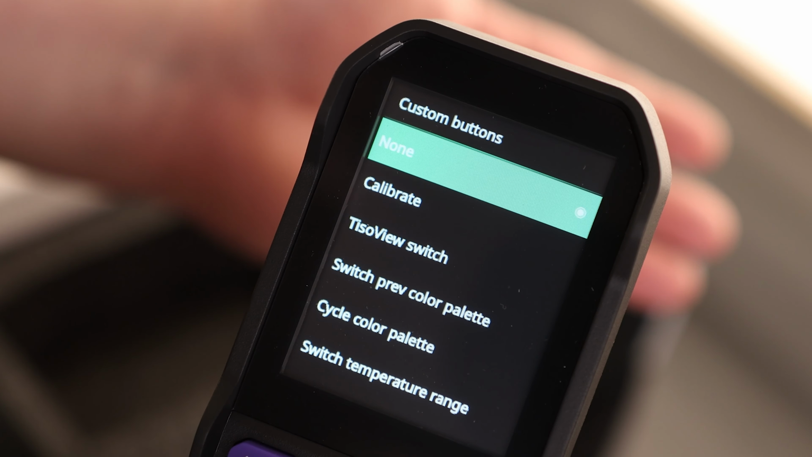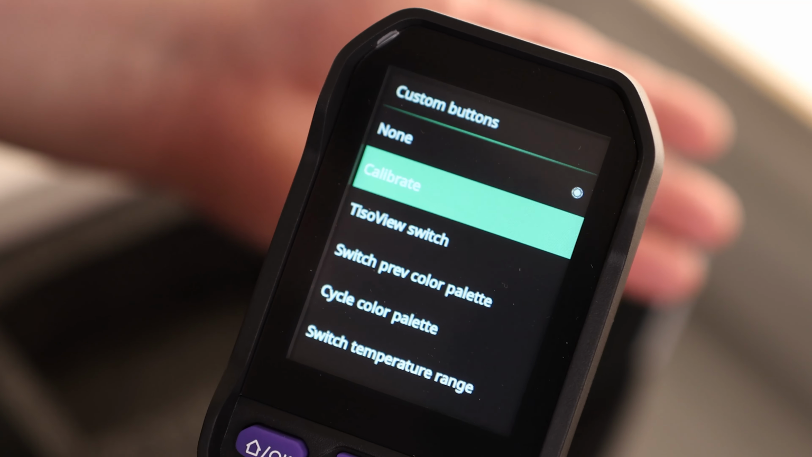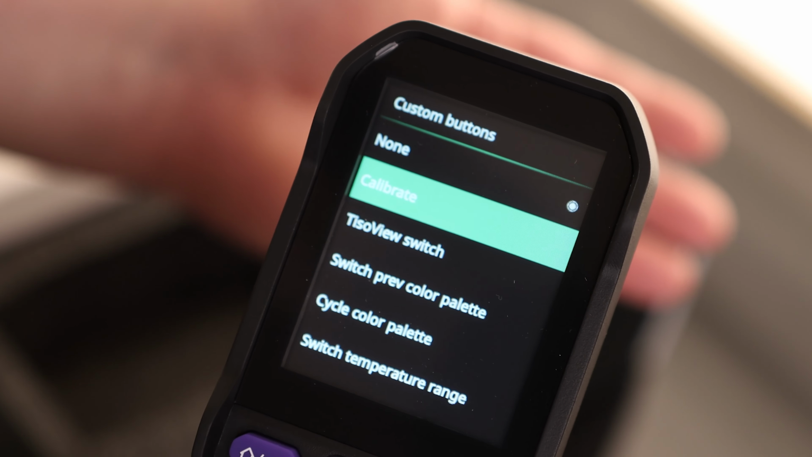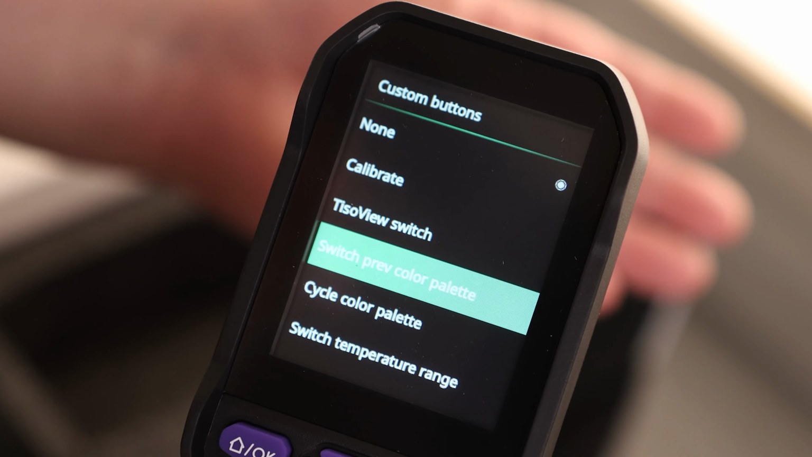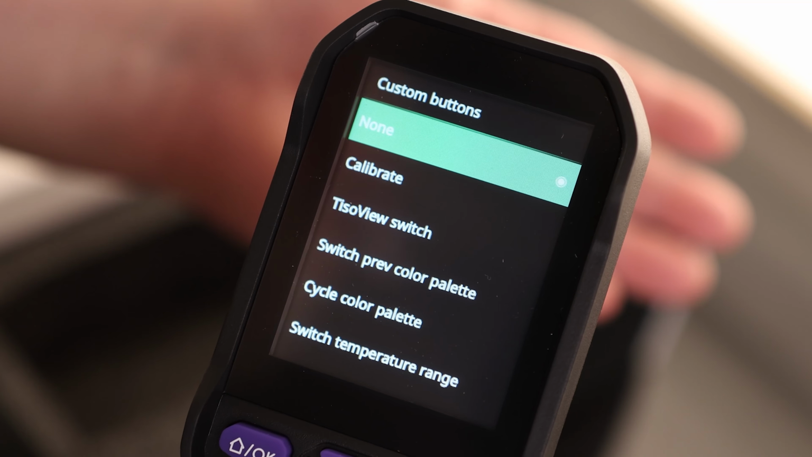We also have custom buttons. So that is going to be for this button right here, the P button. We've got calibrate, so if we want to calibrate, we can turn that on. Then we just hit P, it'll calibrate. We can turn on and off the TISR view. We can change the color palette, switch temperature range, all measurements, all alarm switches, and back.